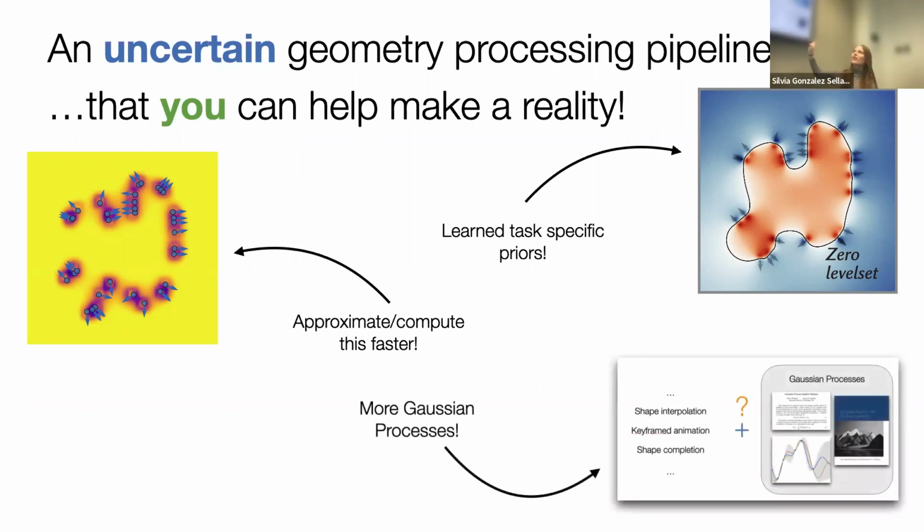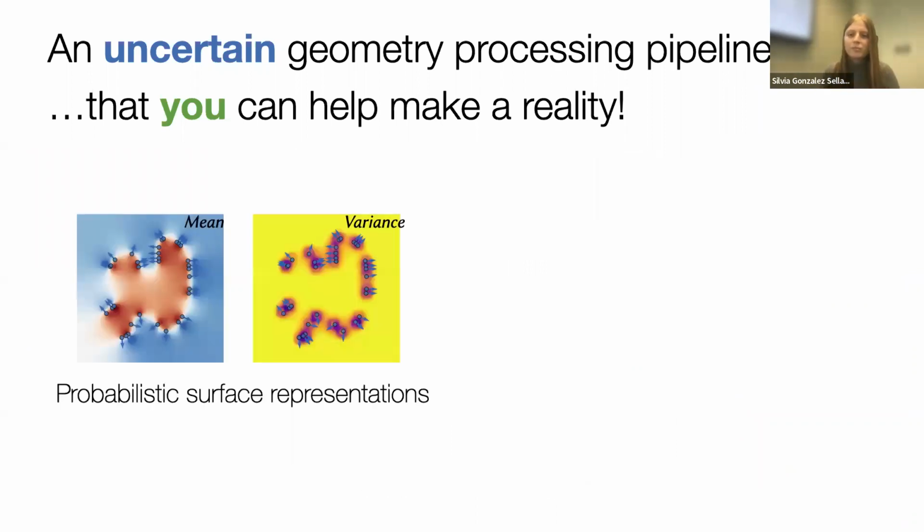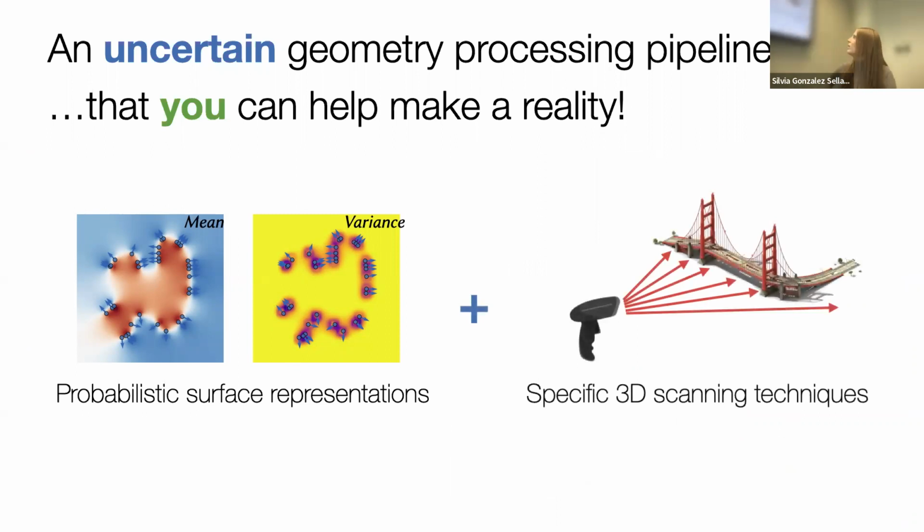Another one. This one needs more work on your hand. Let's use more Gaussian processes. Let's take whatever you're doing now and add a Gaussian process. Let's take your CVPR paper, add a Gaussian process, and then we get a SIGGRAPH paper too. So these are 3 quick ones. Let me tell you about 3 other slightly more involved ones, but I think the payoff in these is also slightly bigger. So one, we have all these probabilistic surface representations, like the one we came up with. I think an interesting direction is to combine them with specific 3D scanning techniques from computer vision. So geometry plus computer vision, if you wanted to make some branding stick.